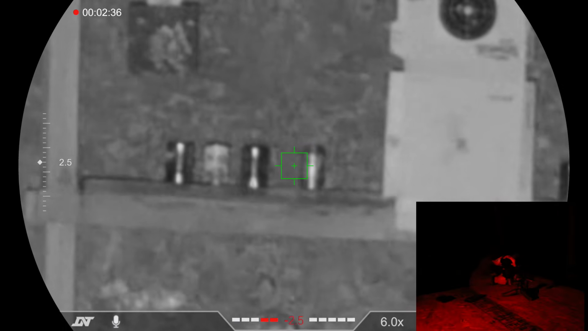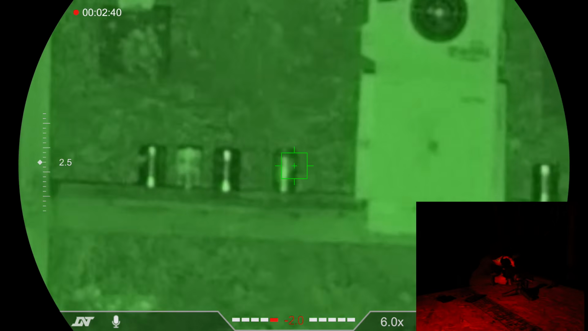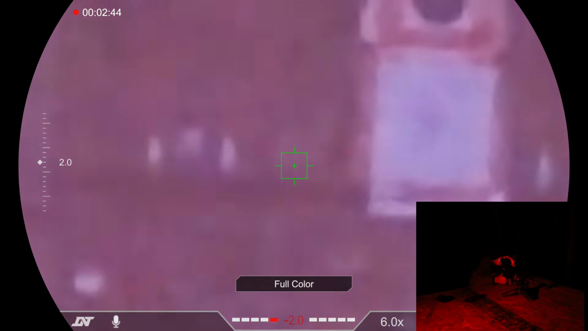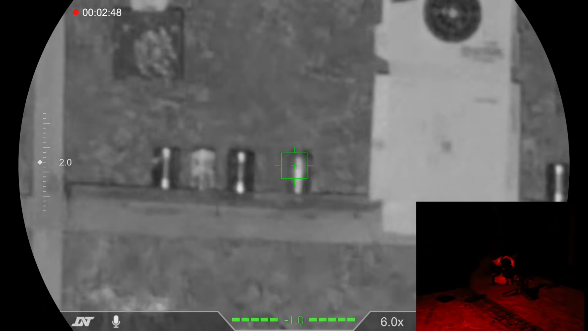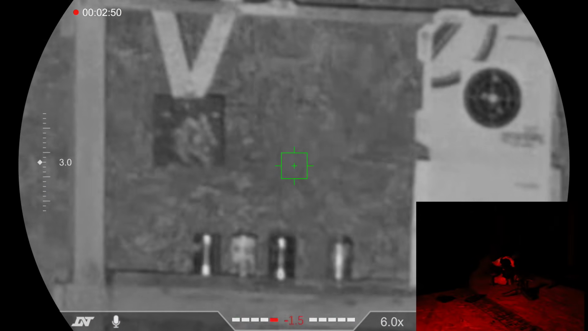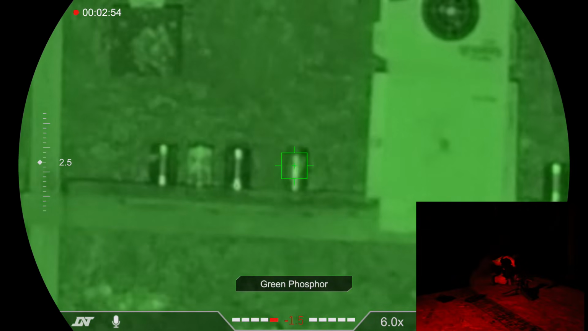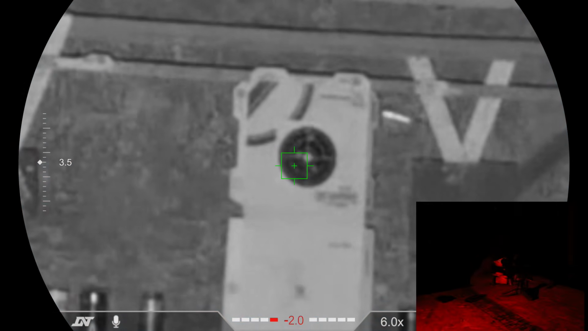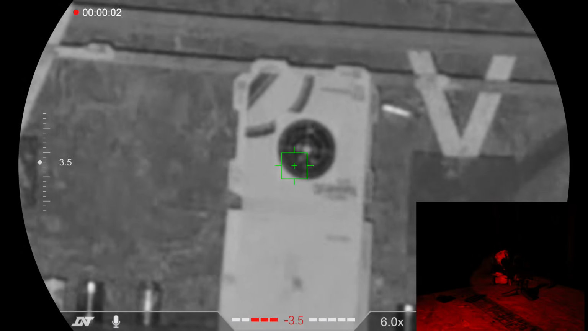I still think I like this best. Yeah, I think I like the black and white best for, I don't know, let me go ahead and, boy, this thing's so quiet.